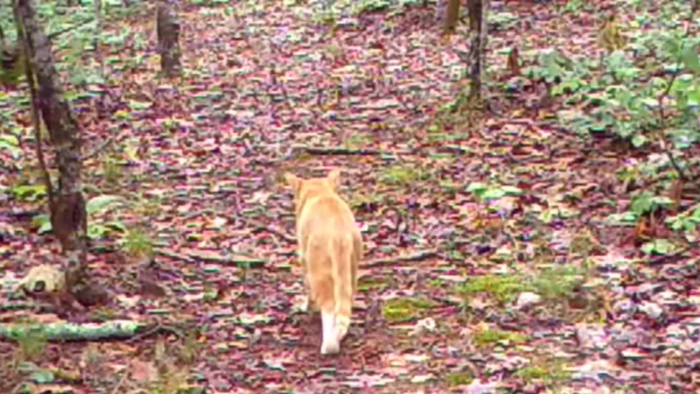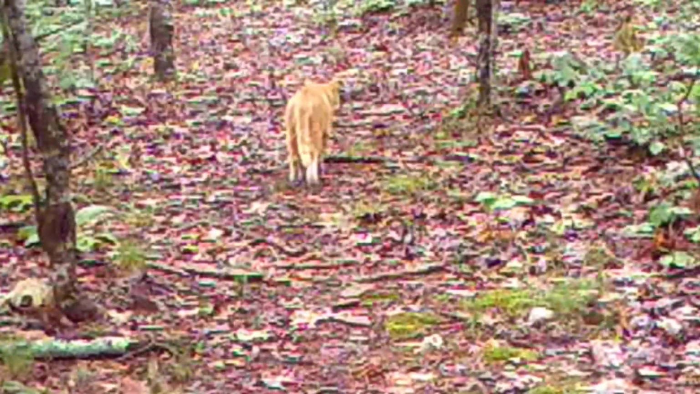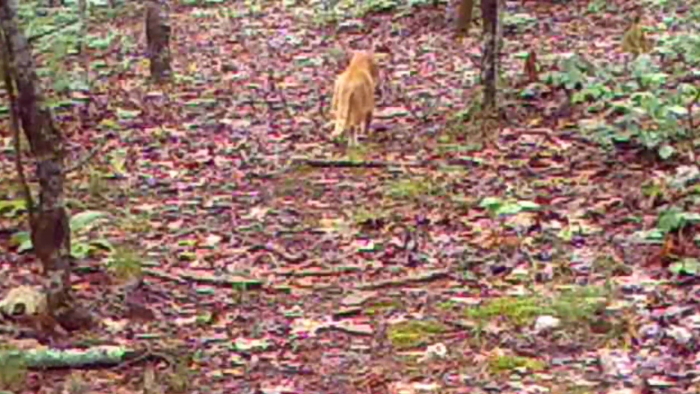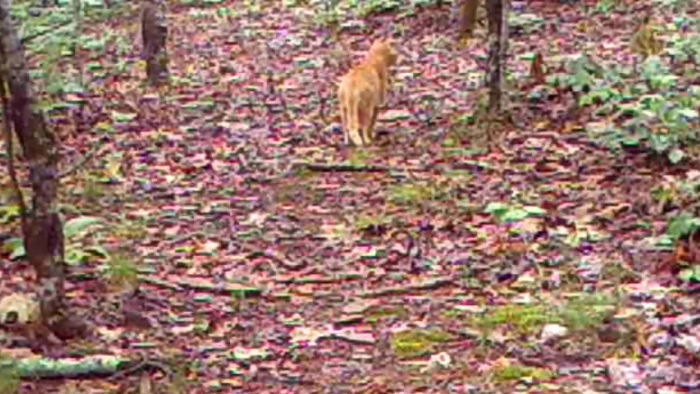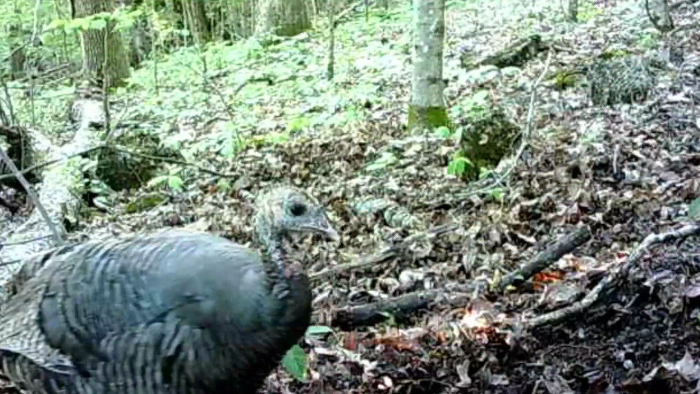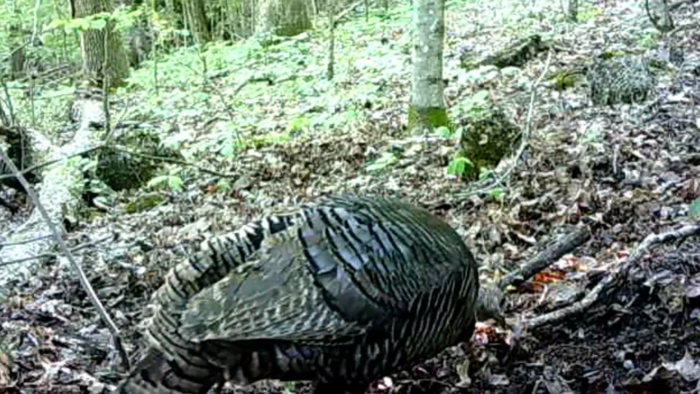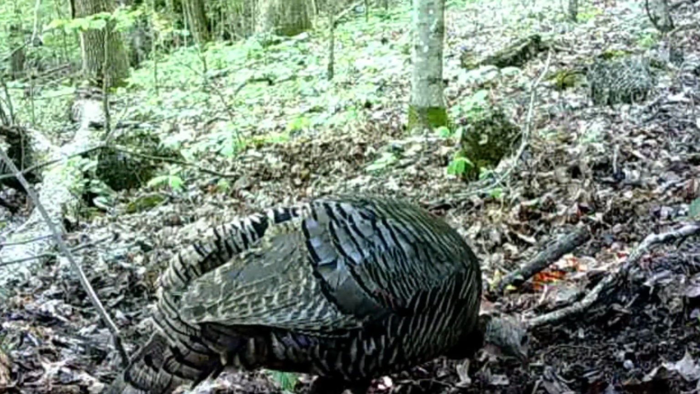And there's old Yeller out on one of these trails. He's doing some morning hunting on a wet morning. And the turkeys are still pecking around in these woods all year round.